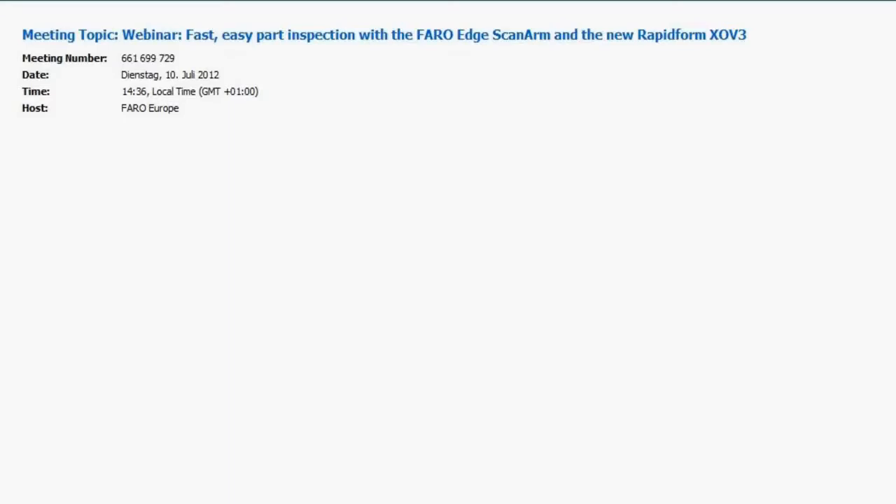We also have datum alignment, RPS alignment, and 3-2-1. Those three, datum, RPS, and 3-2-1, also work with the scanner as well. And we also have automatic alignment based on scan data and best fit alignment based on scan data as well, in addition to transform, matrix, and manual measurement alignments as well.